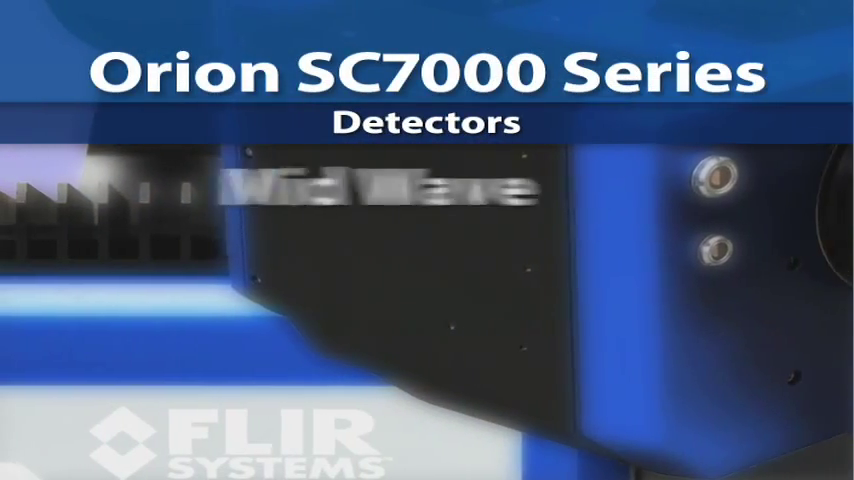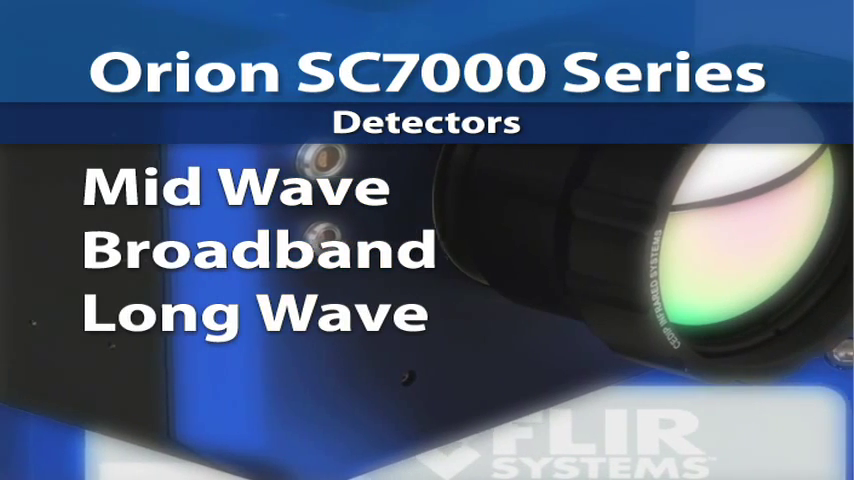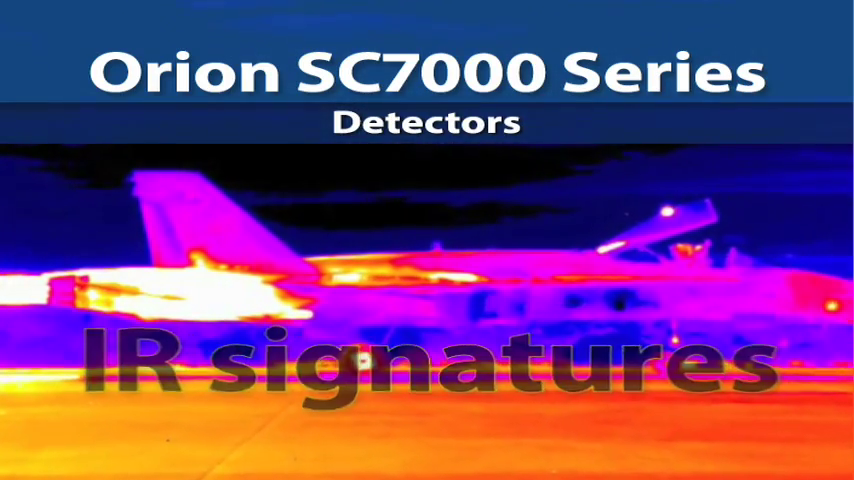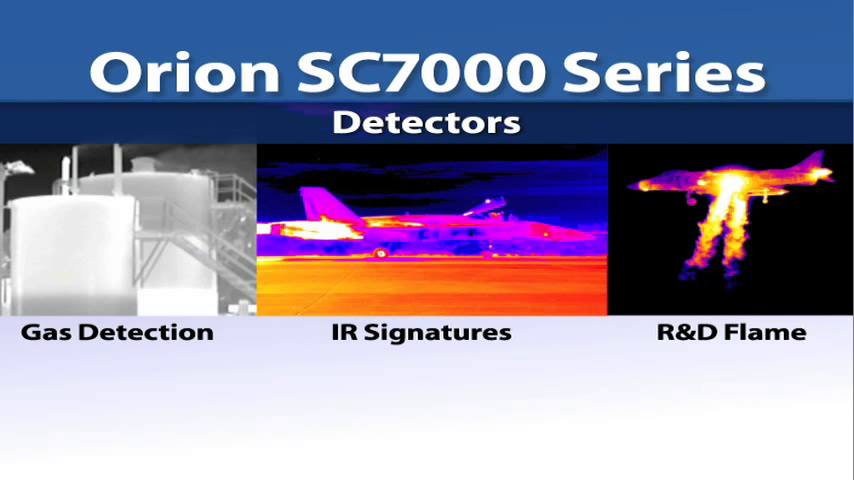Available with a variety of detectors, the SC7000 can address any application in single and multispectral analysis. It is useful for gas detection, IR signatures, and R&D flame environments. Each detector has a programmable frame rate and integration time.